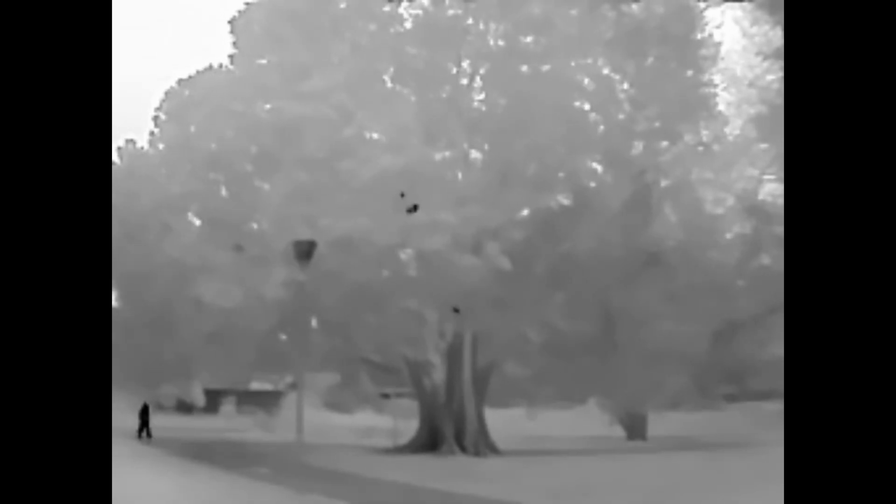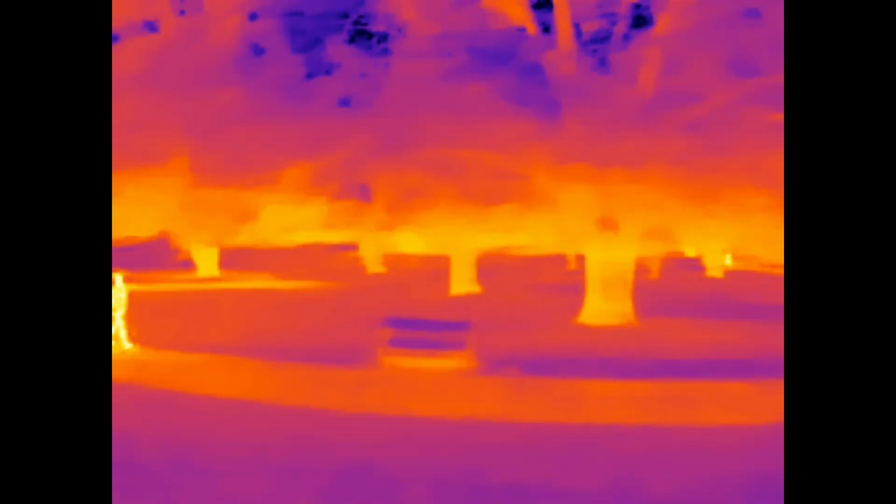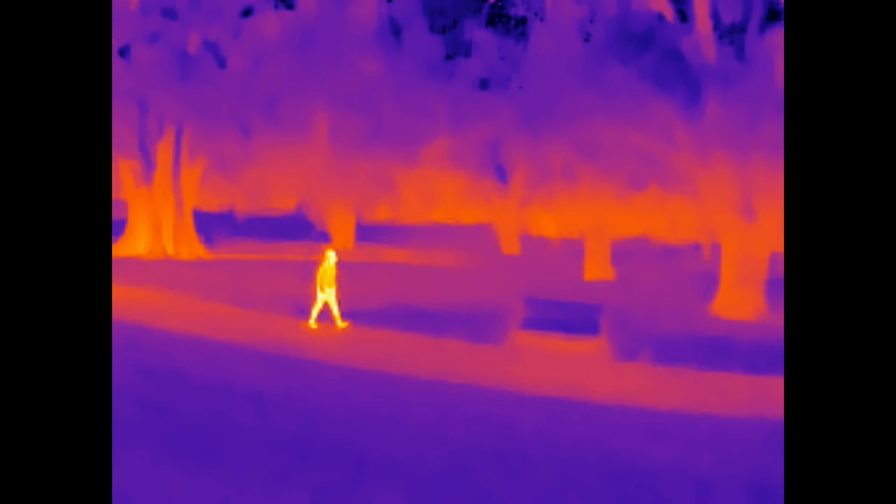You see up in the tree as well that there's a couple of birds up there. It's just picking up a couple there, and they get kind of obscured by some of the leaves and stuff like that, but yeah, head back to the iron red mode.